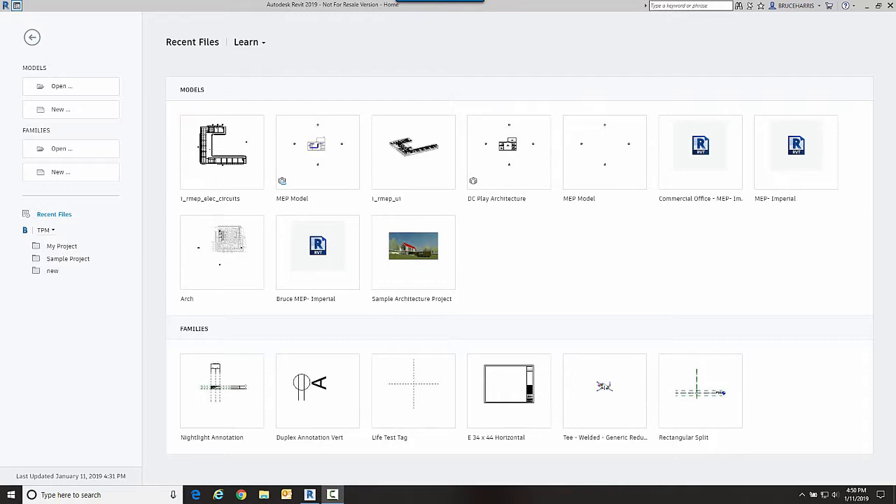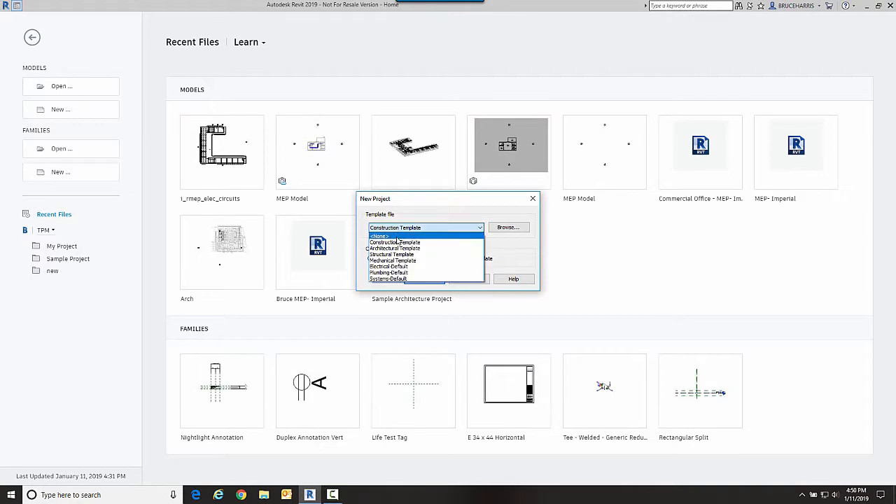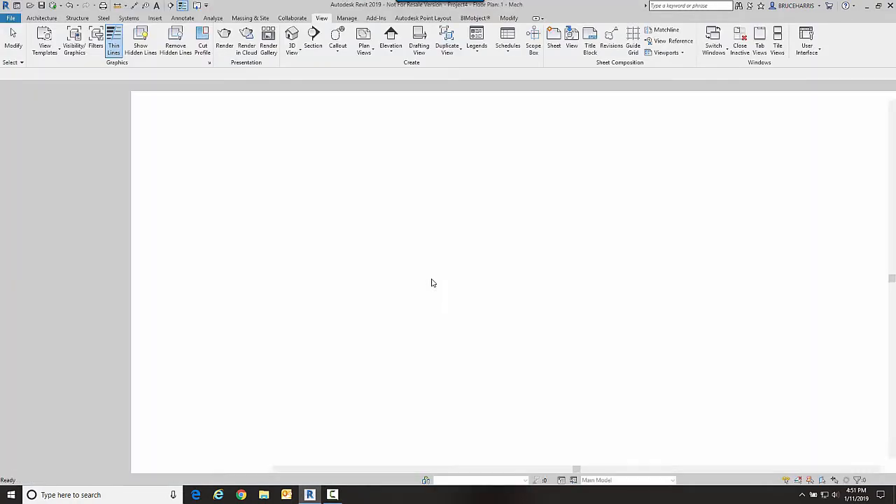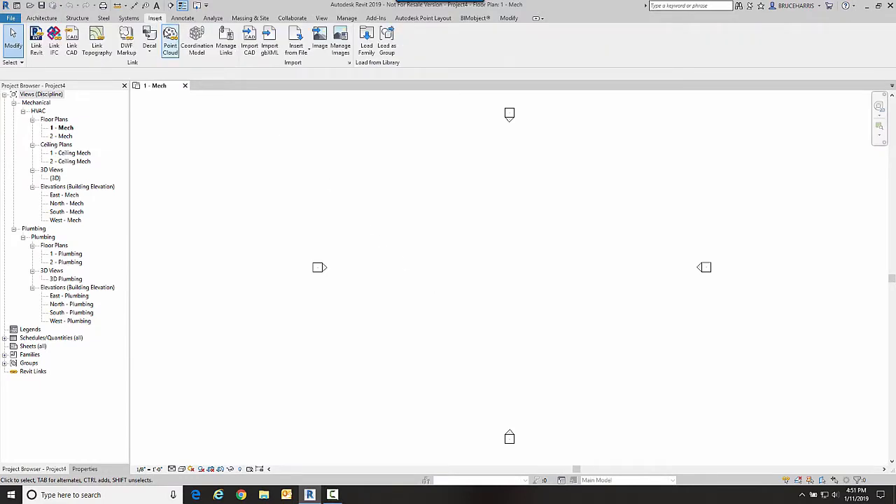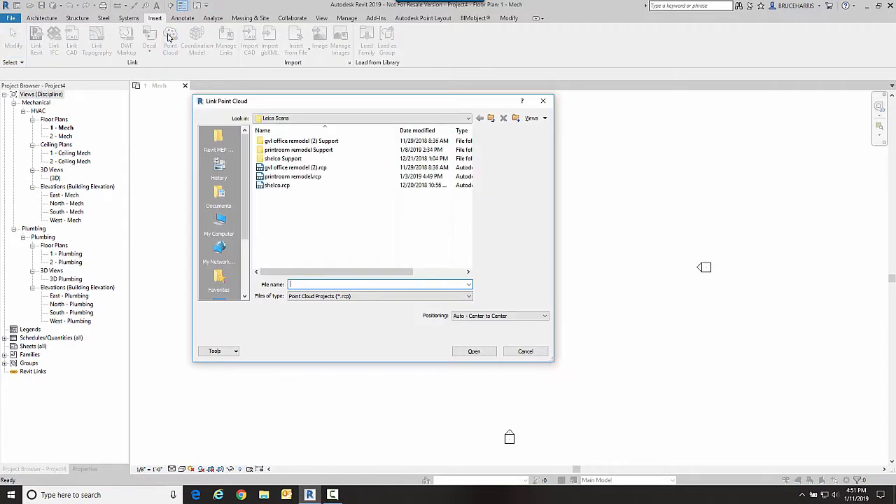So now we're over in Revit, and we're going to briefly take a look at the point cloud in Revit. So I'm going to begin a new project. And I'm going to go to the Insert tab of the ribbon and to the Point Cloud command. Now we're going to choose that print room remodel that we've been working on this whole time and go Open.